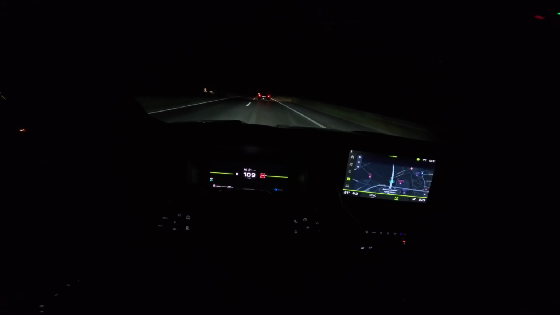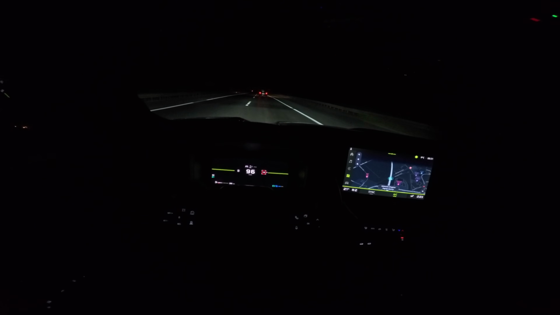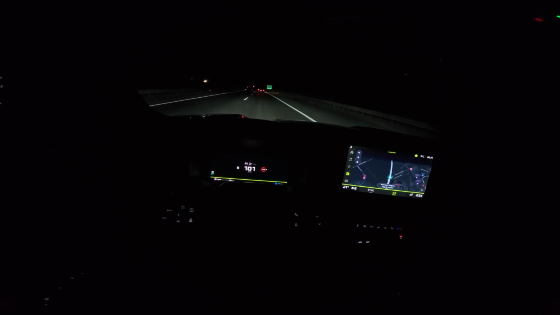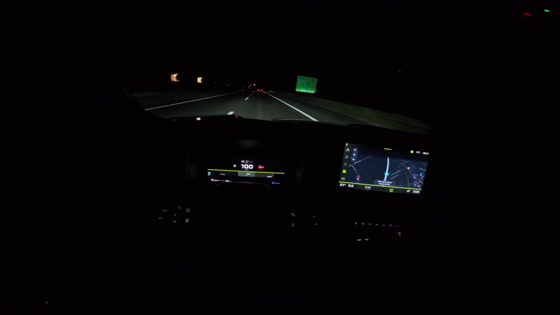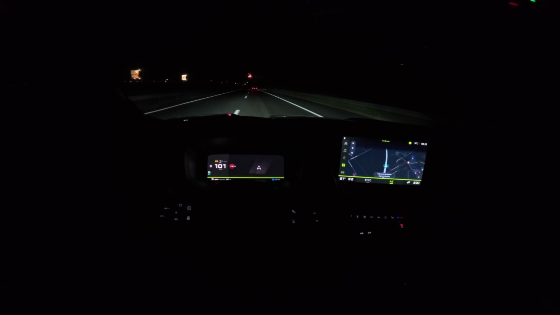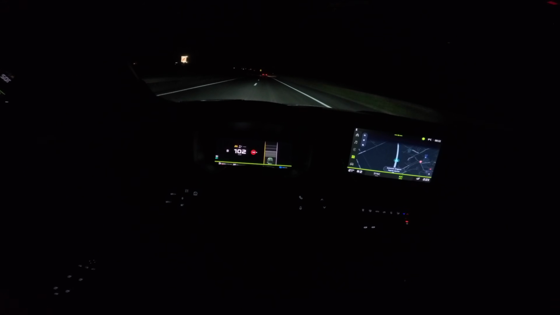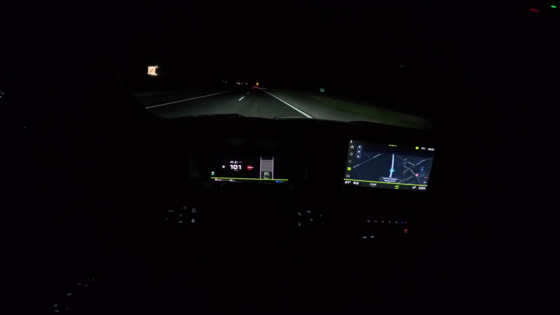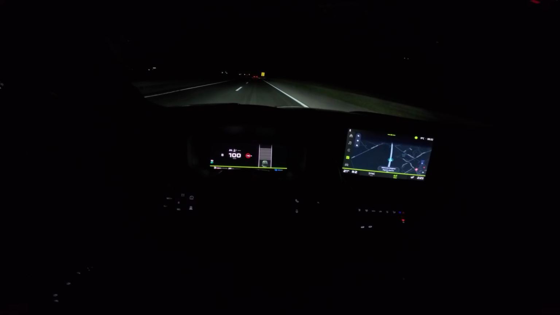Okay, I'm just going to slow down a little bit here, just 200, so you can maybe hear the soundproofing. This is the lane assist. We have the distance. This is warning me to keep my hands on the steering wheel. You can have it like this or this.